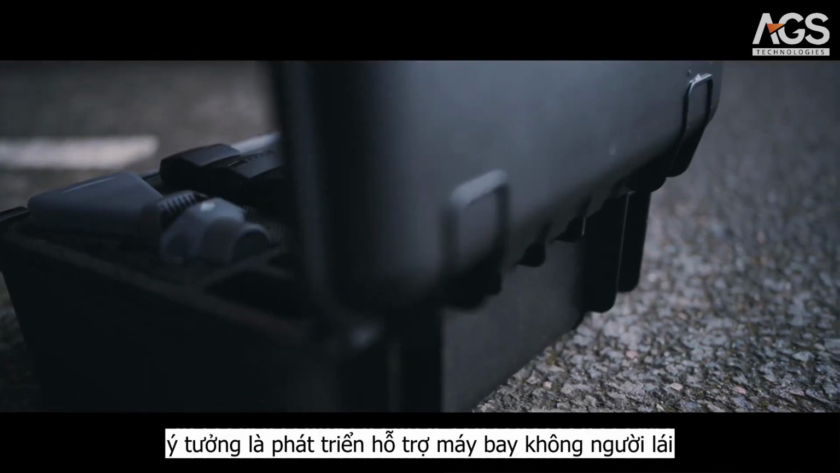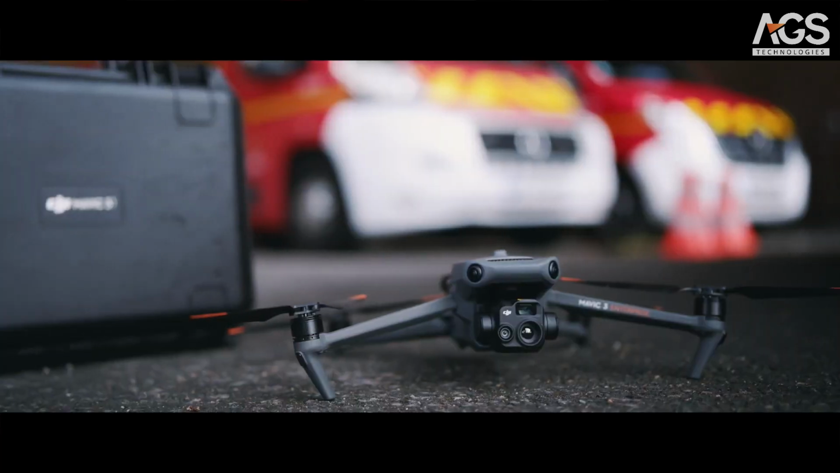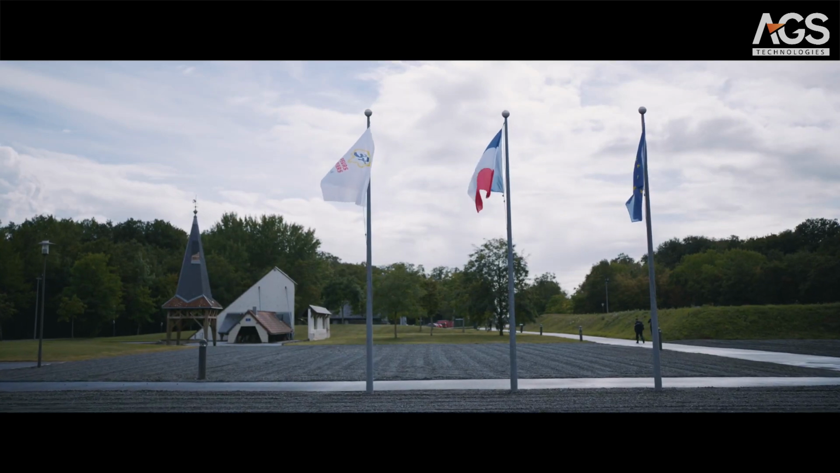In SDIS 37, the idea is to develop drone support to provide optimal operational coverage, with several remote pilots, and thus have an optimal operational response.